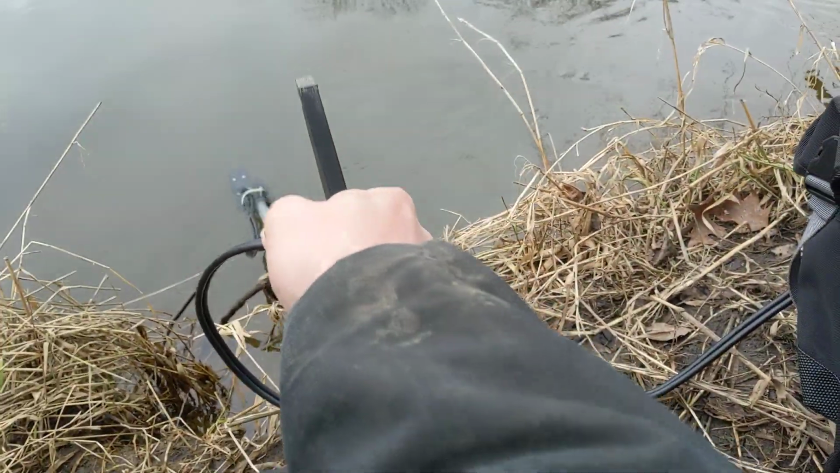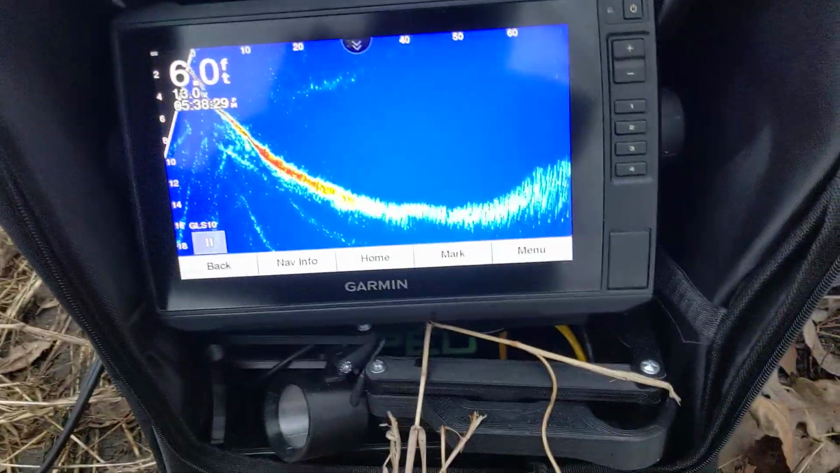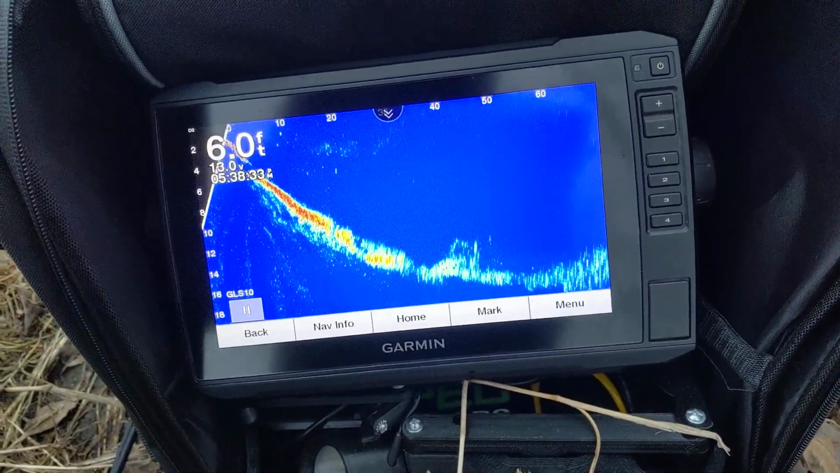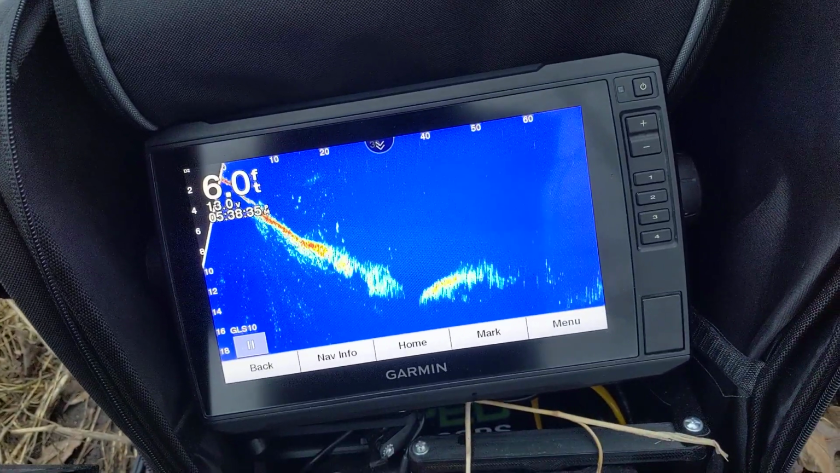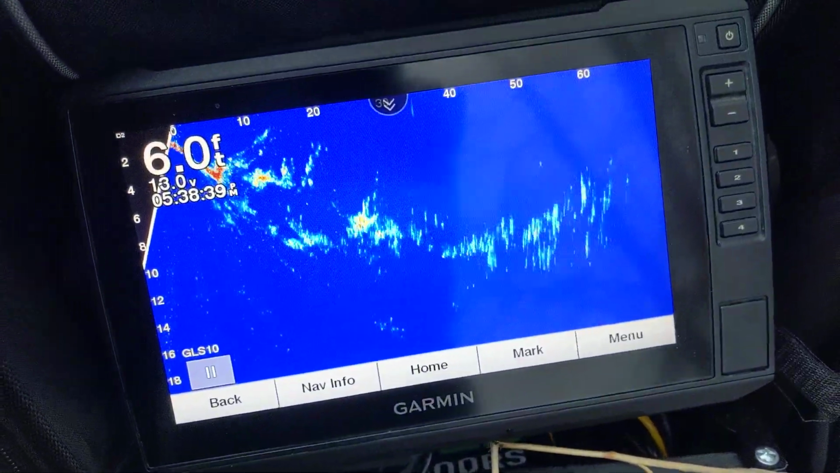But for the most part, what you're going to do is just like I was kind of showing, you kind of hold it like a metal detector here, hold it out, and then you're just going to do a sweep. And when you do a sweep, you're just going to scan the whole river. There's like a rock or something down there, and come over this way, and then you start to see these tree branches.